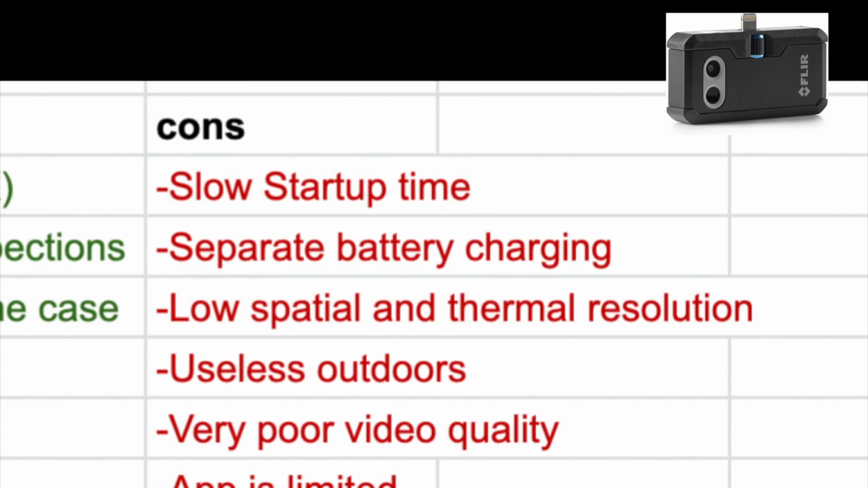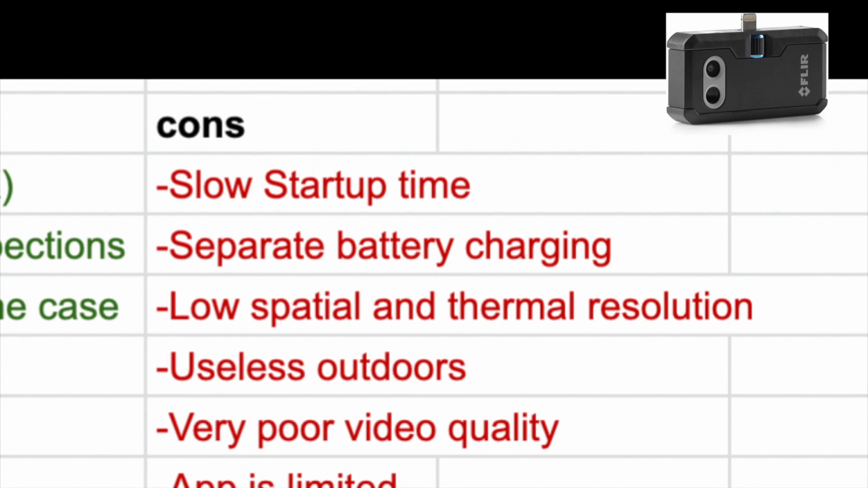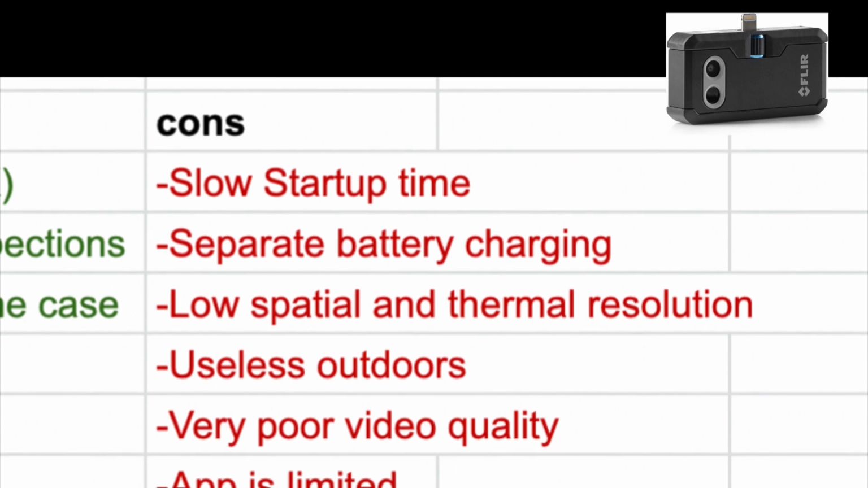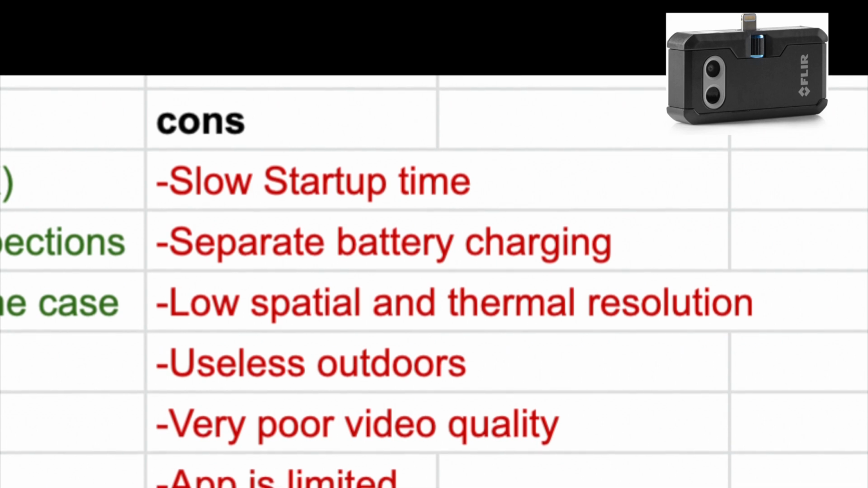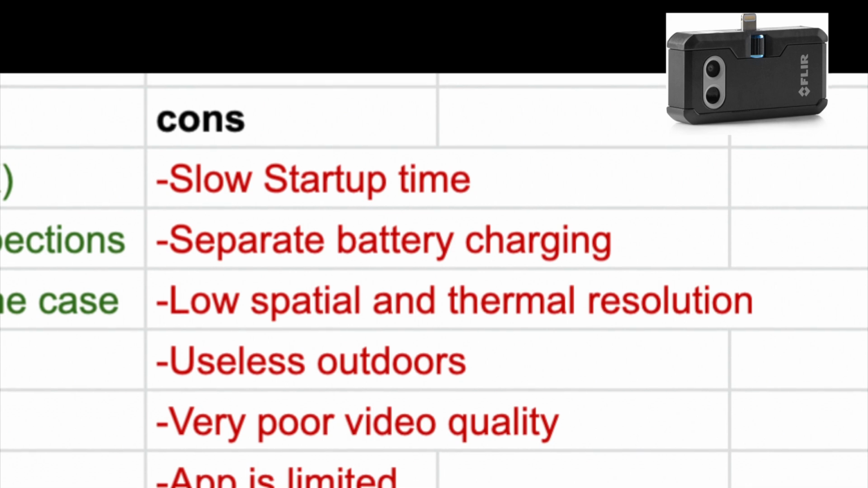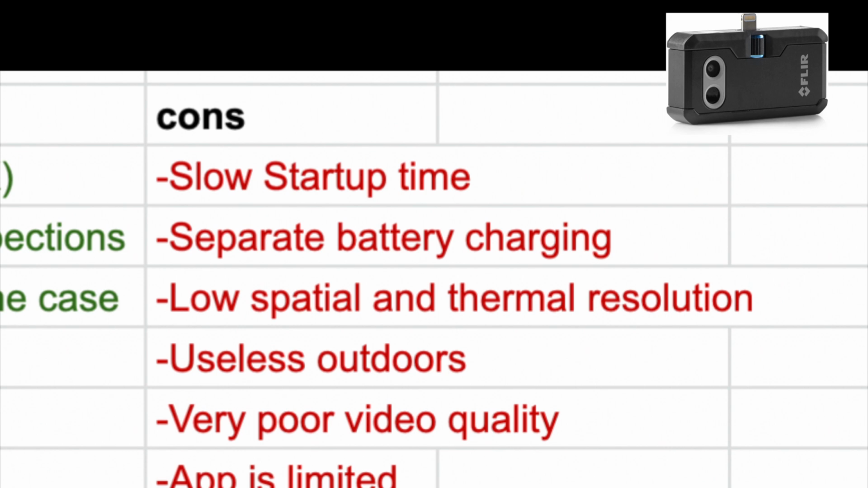This camera takes a very long time to start up, anywhere between 20 and 30 seconds sometimes. It has separate battery charging, which means you need to charge up the camera before you can actually use it. And it's advertised as 60 minutes of continuous runtime on a single charge. In reality, it's closer to 45 minutes at normal temperature, and about 25 to 30 minutes if it's cold outside and you're trying to do some kind of outside inspection.